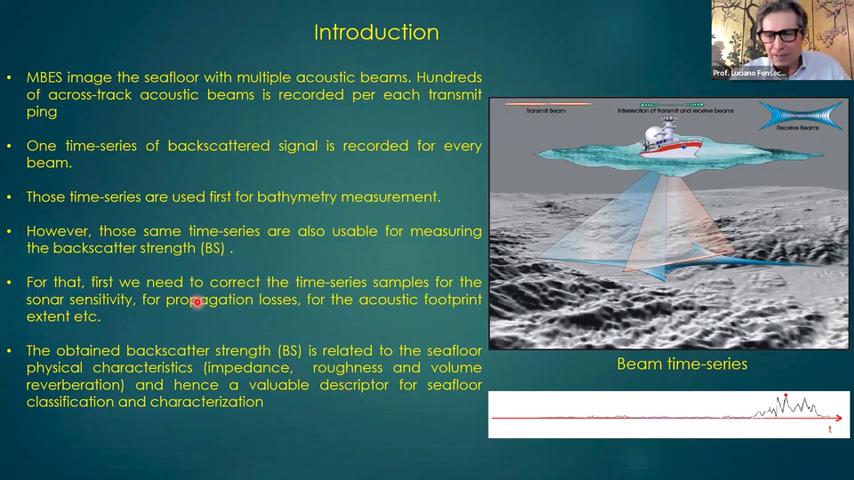I think this is a fun part. The backscatter has a high correlation to the substrate, to the facies that we are imaging, and so it responds to impedance contrast, to roughness, to volume reverberation, and so on. So we start with this premise that the backscatter is a valuable descriptor for the seafloor, and it helps classification and characterization.